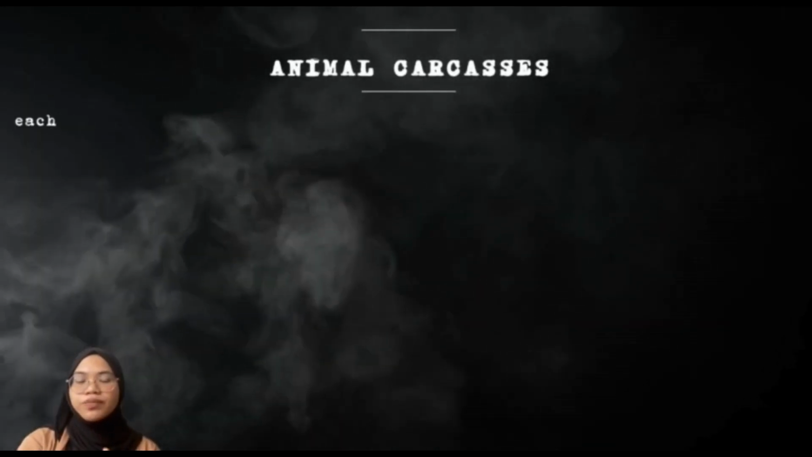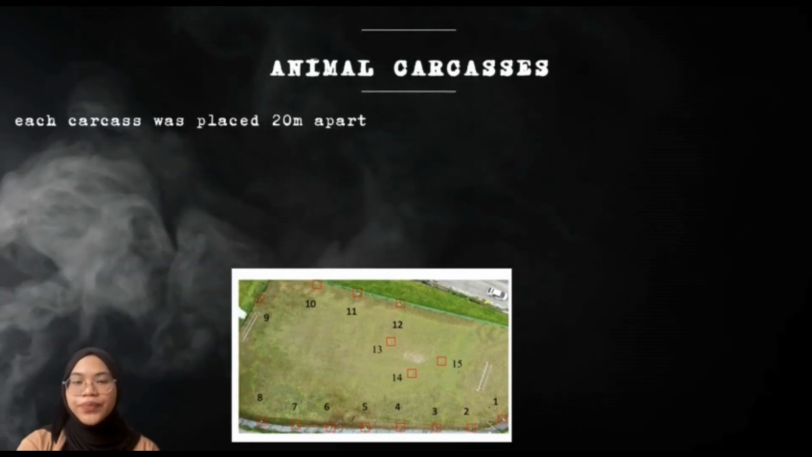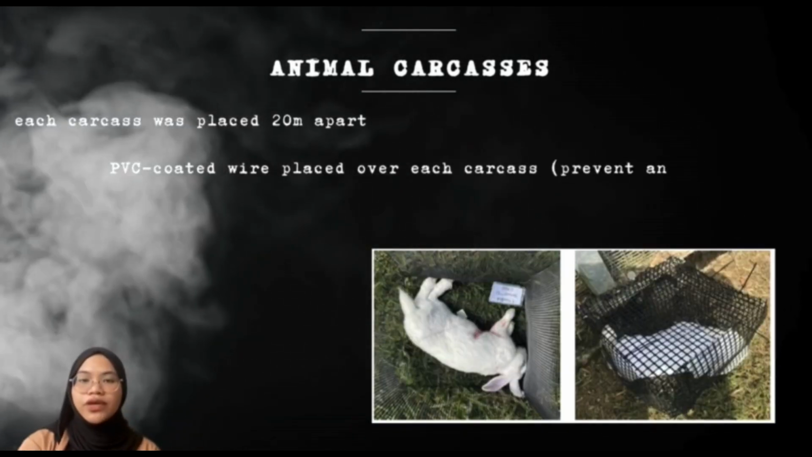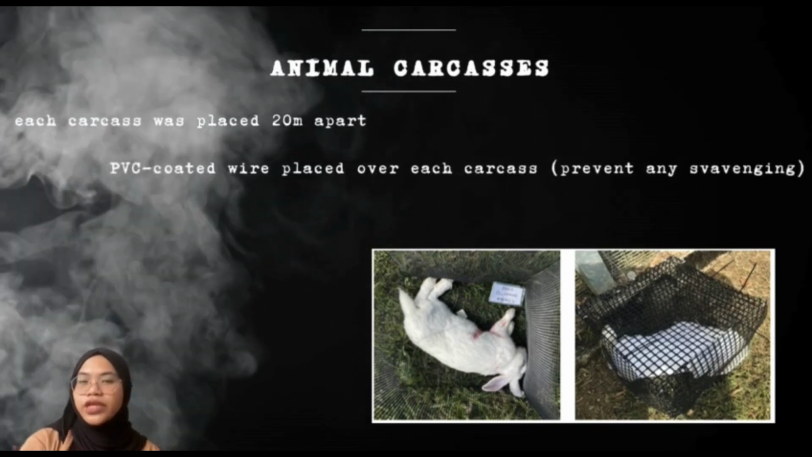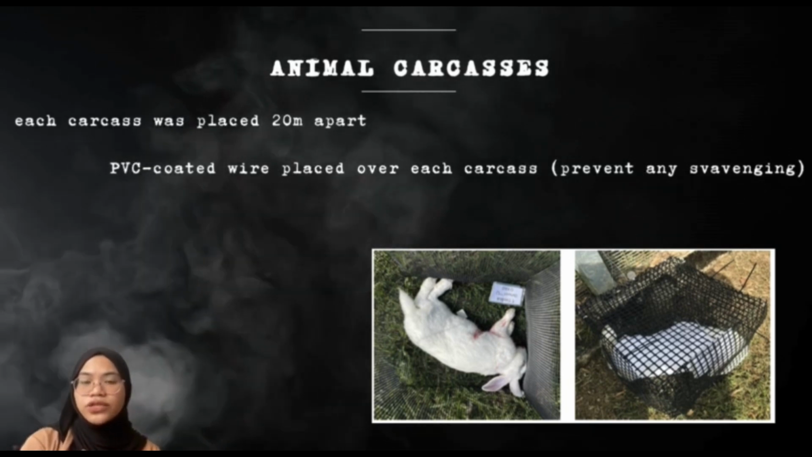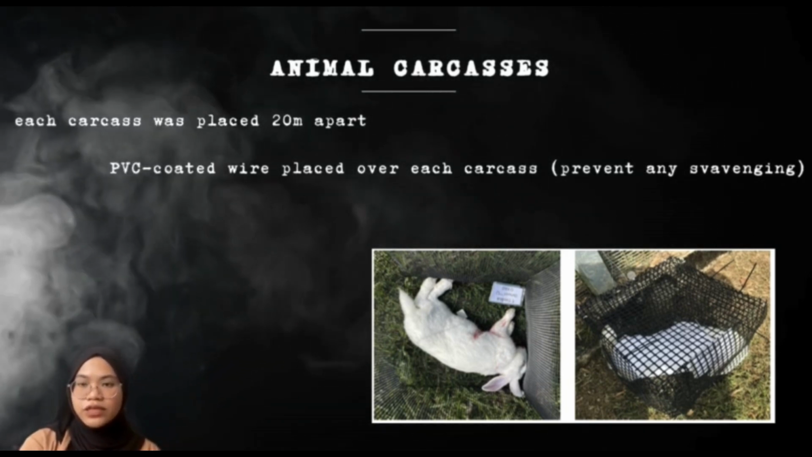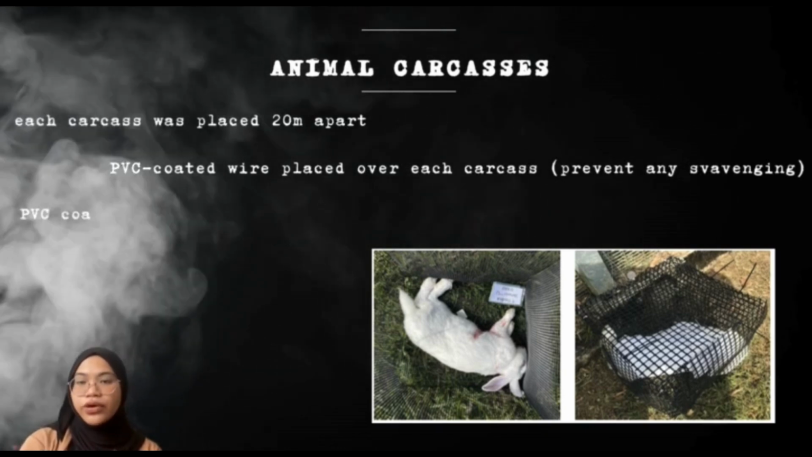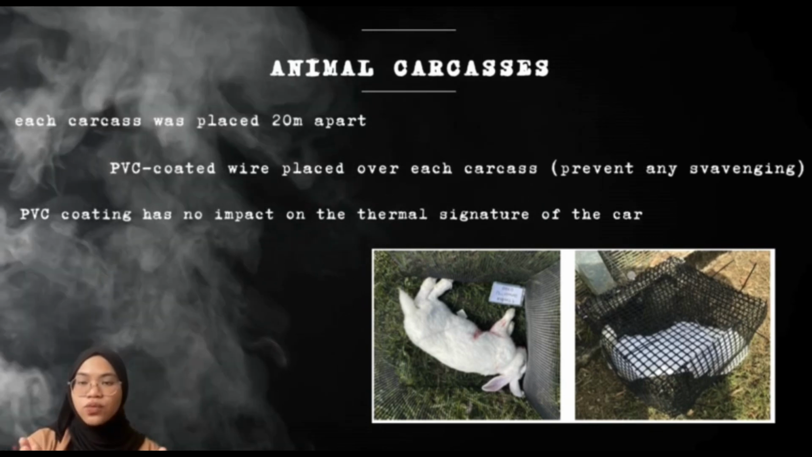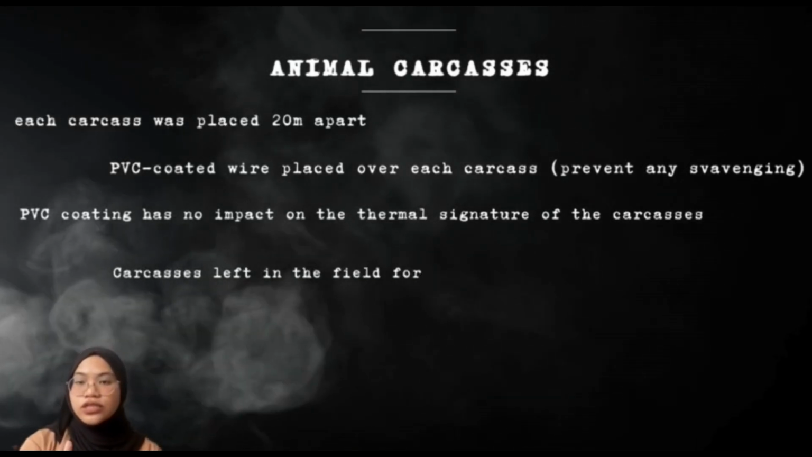Each carcass was placed 20 meters apart from each other and was well visible from above using a drone. PVC coated wire was placed over each carcass to prevent any scavenging activities by larger vertebrate scavengers, but only allow insect access. The cage was also fixed to the ground with 8 pieces of metal plates to prevent movement by scavenging animals. The PVC coating on the cage had no impact on the thermal signature of the carcass. Carcasses were left in the field for 14 days continuously during each trial.